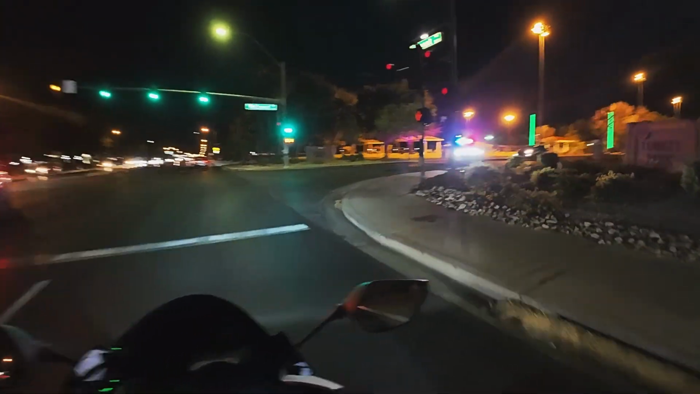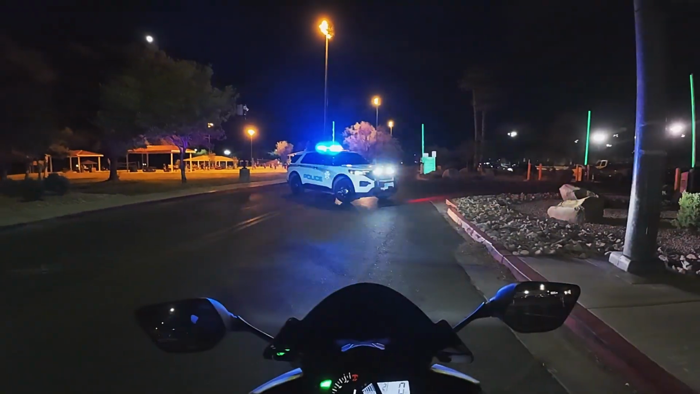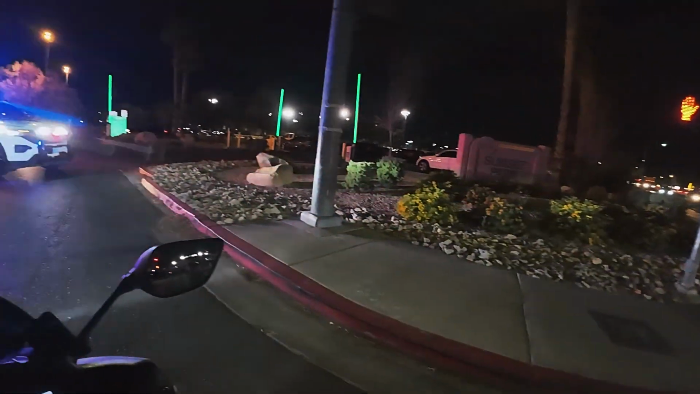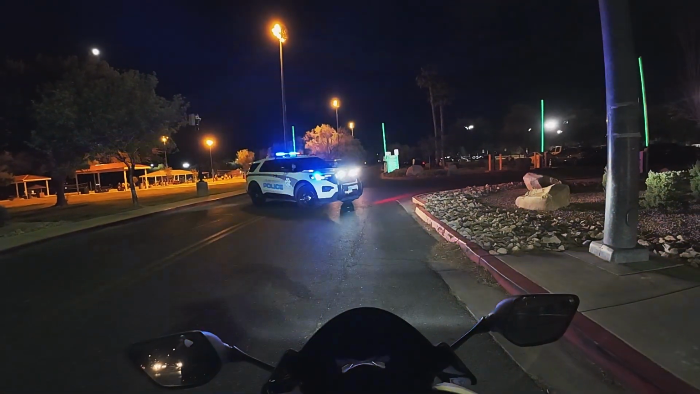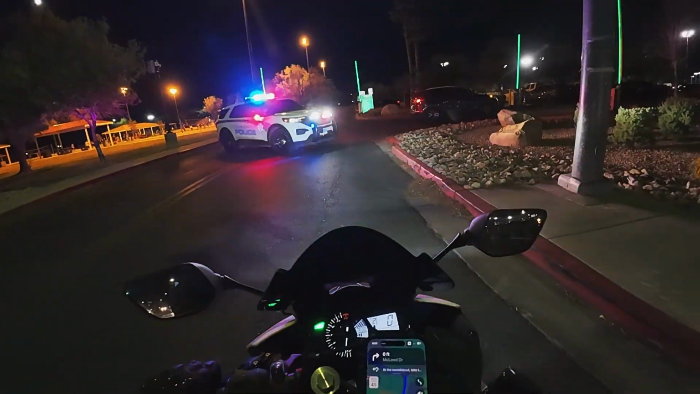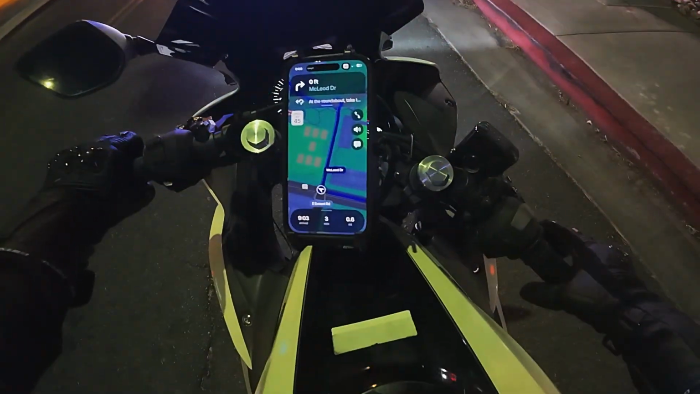Party lights. I actually have no idea what happened here. There was a police car right here blocking the entrance to the parking lot of the park. And I don't know if you can see a little bit further back, but in the other parking lot, there's a couple more cop cars and I think an ambulance or something. So I'm not sure if somebody got hurt or what went on, but yeah, that was a little bit